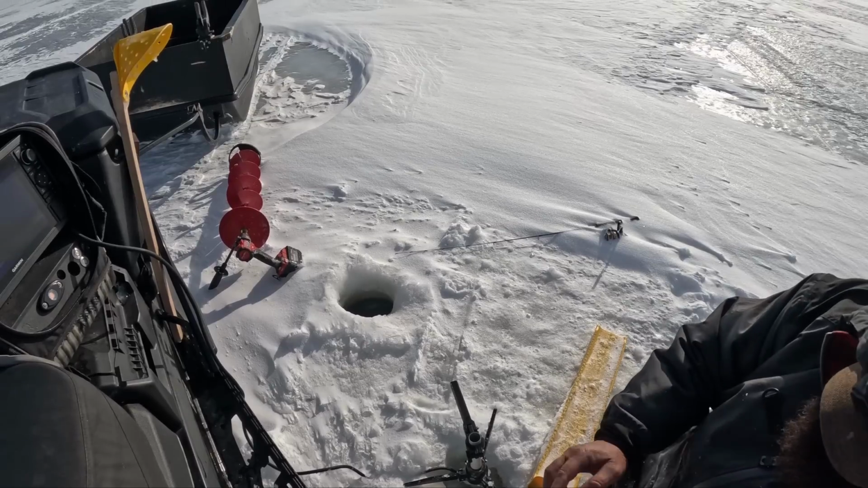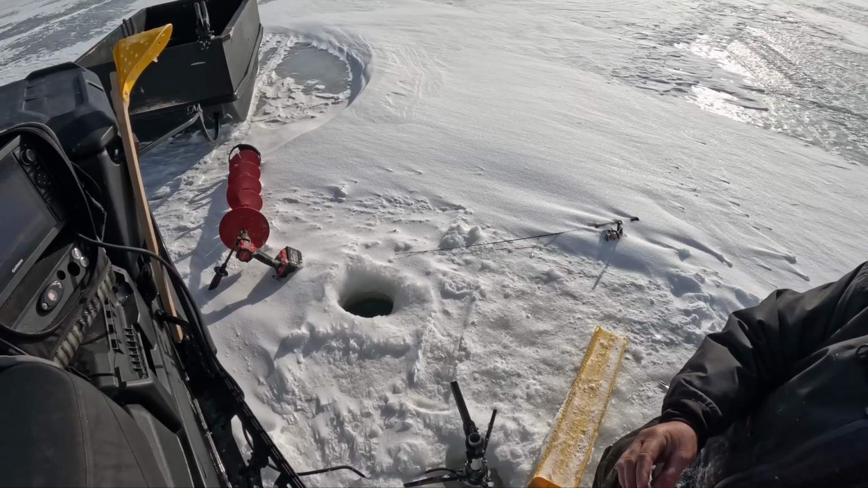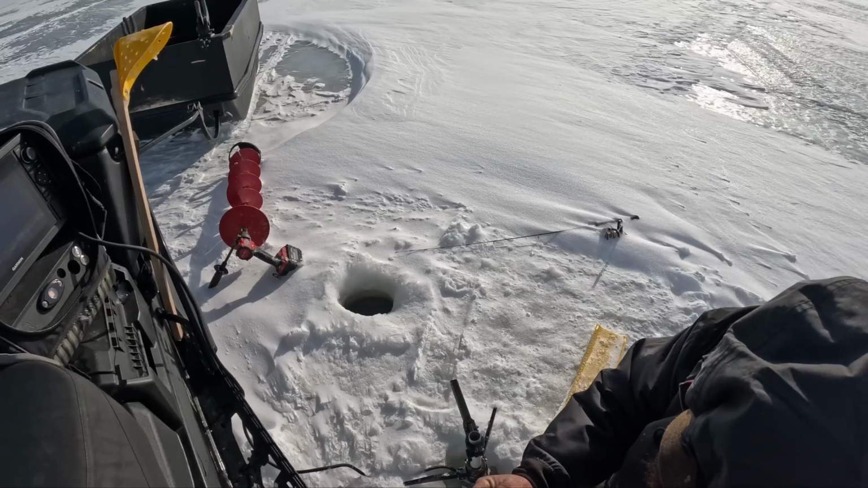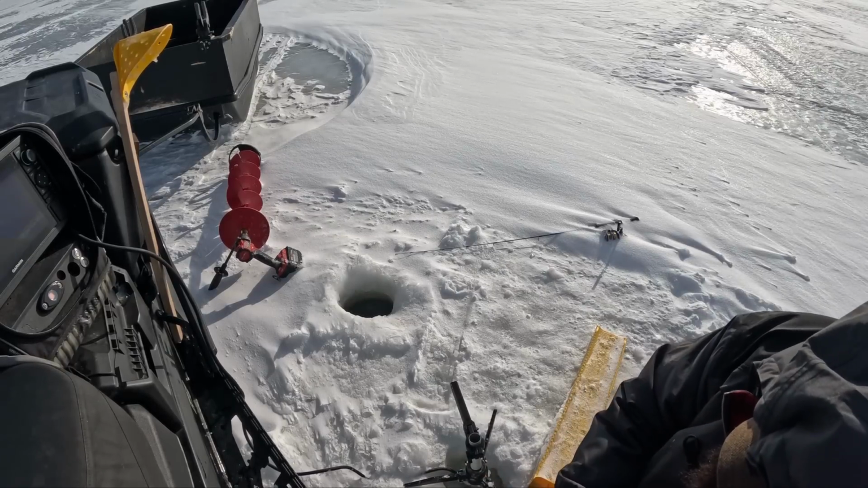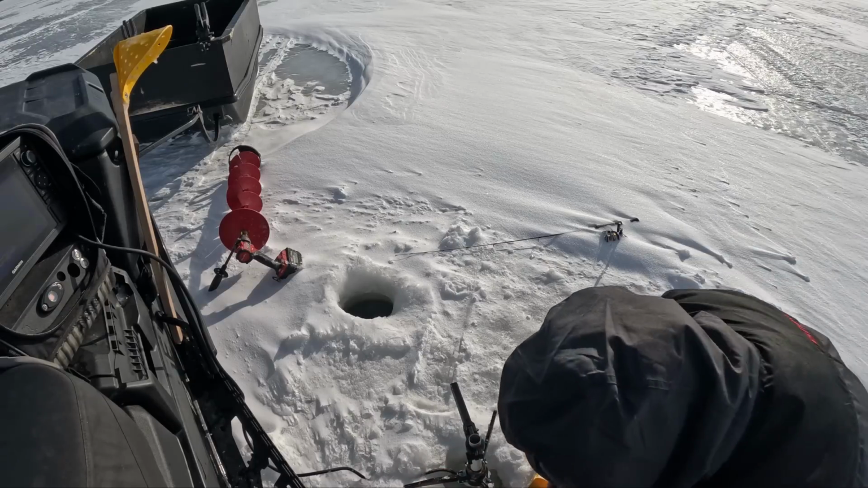Big, thick one. These are just great eating fish. But yeah, so that's it. That's cool. I was able to catch them all for the live video that I wanted to. There's a big Maine pumpkin seed.